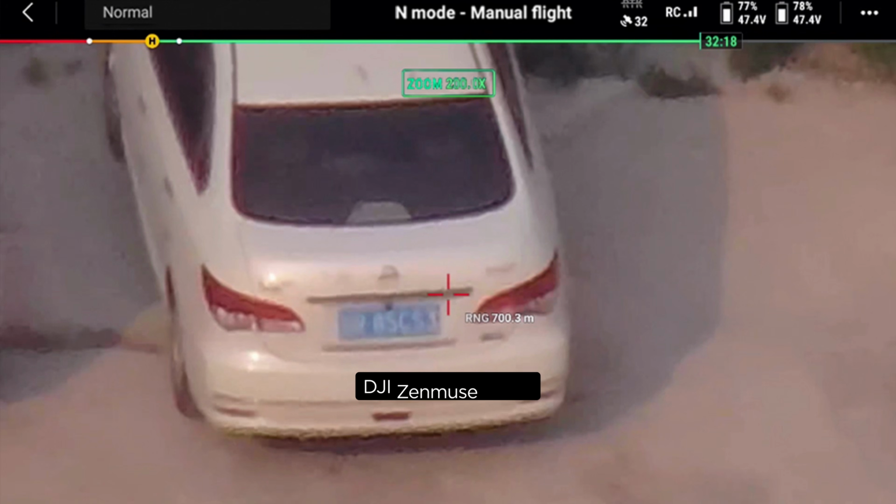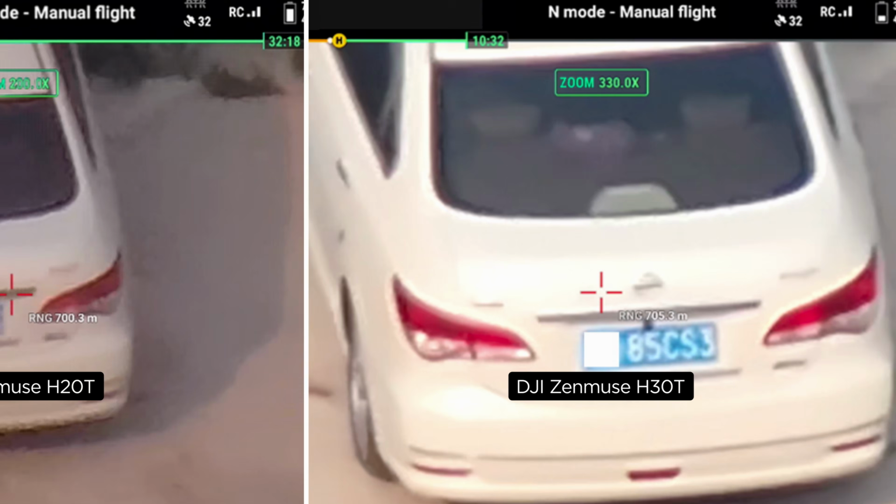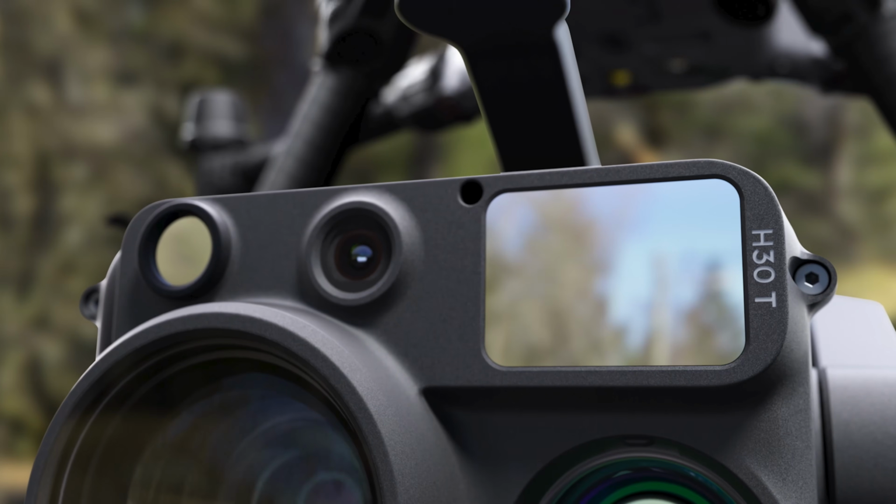Compared to its previous generation, the H30 series offers superb image quality from farther distances. Here's an example of the visibility you get of an object details even from 700 meters away. This results on an improved overall operational efficiency and situational awareness.